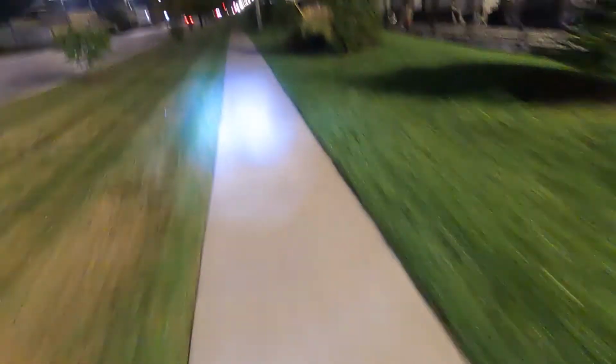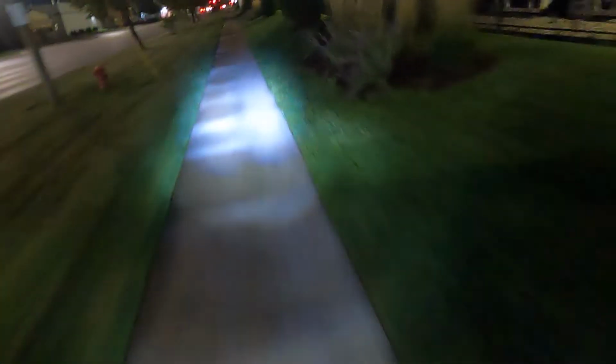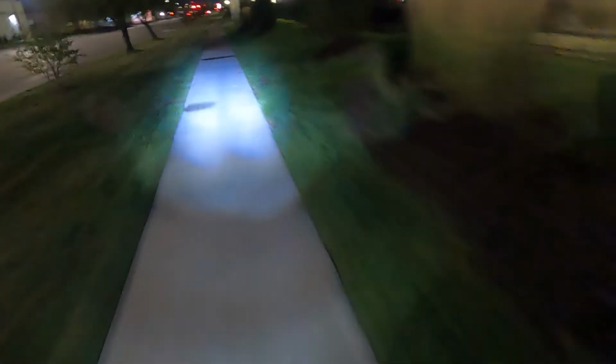I pedal to work. A lot of times when I get off work, I'm tired. It's hot. So I'll pedal on the sidewalks, like where I'm at now. But once I get back onto the residential part of the ride, then I just use the throttle. And I still have plenty of battery left when I get home.